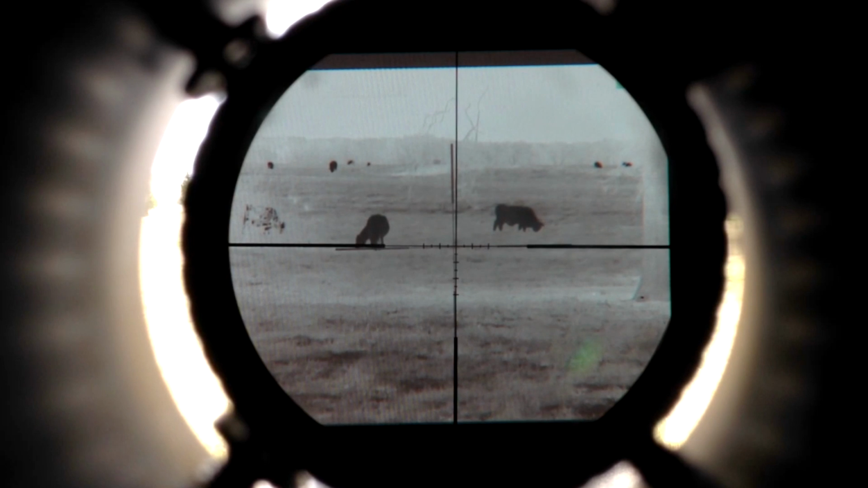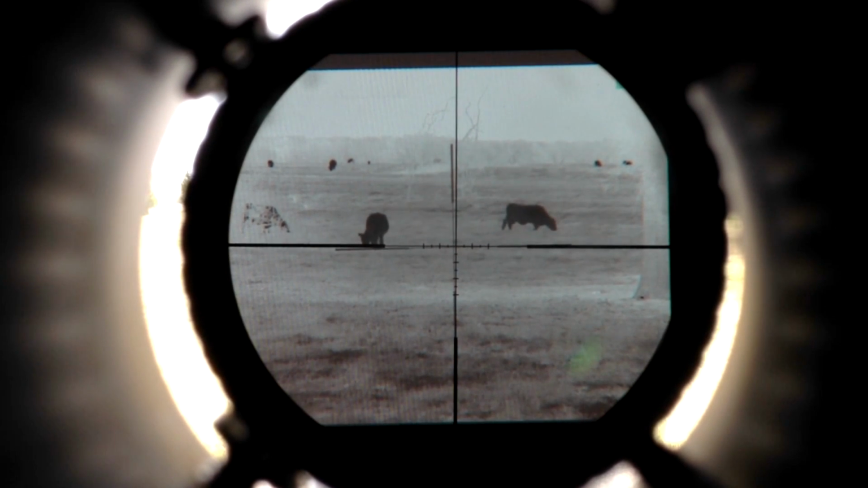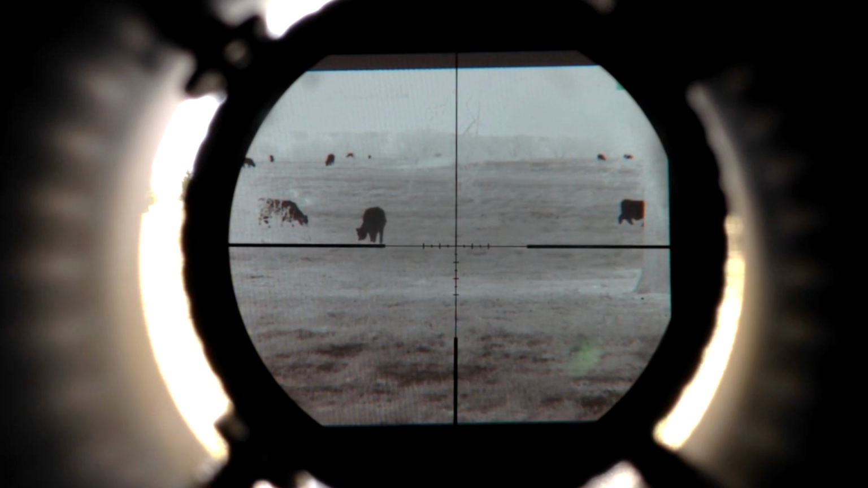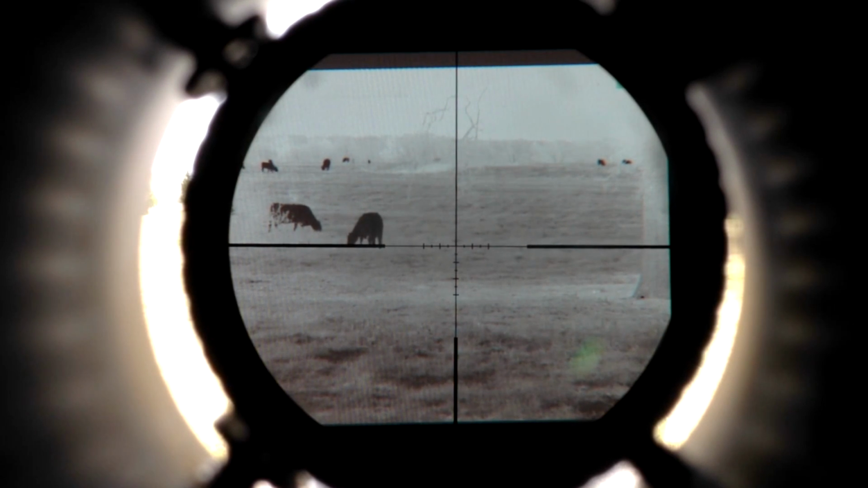Anyway, there's the scope's reticle. That's what you're going to see when I'm in video. It's just a tad off of what my crosshairs are, but it is very close. I'm going to turn that back off. You can use that as a standalone with the clip-on. Clip-on can be a standalone scope.